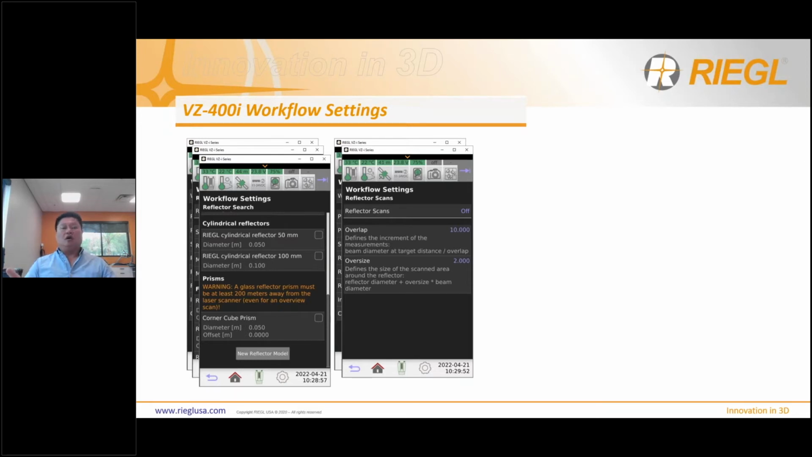So a couple things I want to note is that you don't have to label your targets properly according to your survey control. So if you have survey control marked 00C, your targets in the field do not have to be marked 00C. It doesn't matter what the naming is, right? As long as it's placed over that nail, the offset is proper, the registration will find itself.